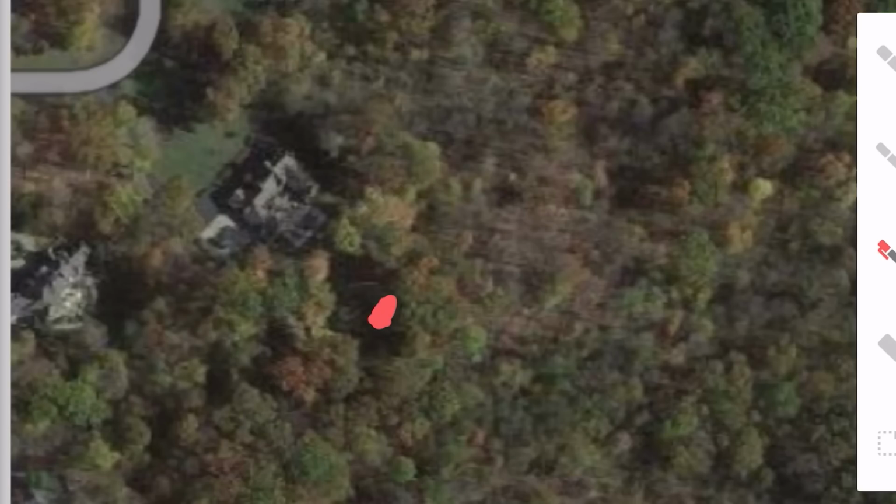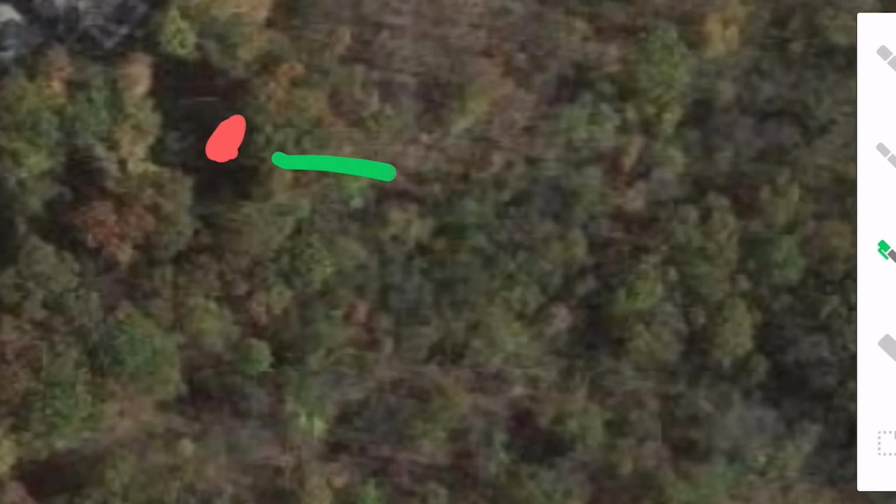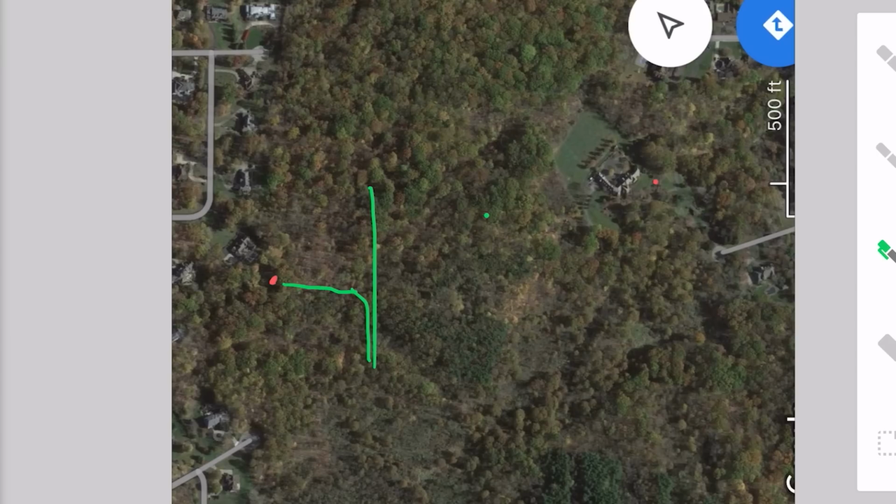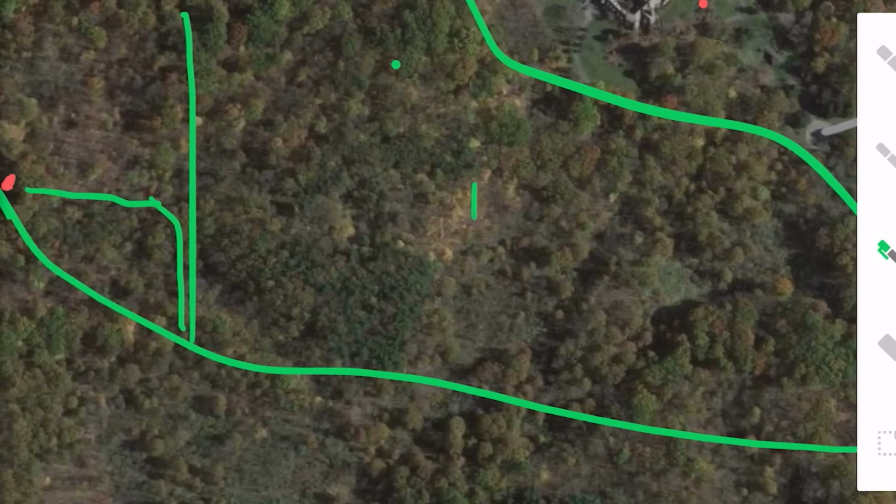He shot him somewhere in here. He tracked him down through here, making a circle and going this way, and then they ended up tracking him back. So what I'm gonna do is basically go down, go all around, flying all of this area. He thinks he could be down in this swamp area.